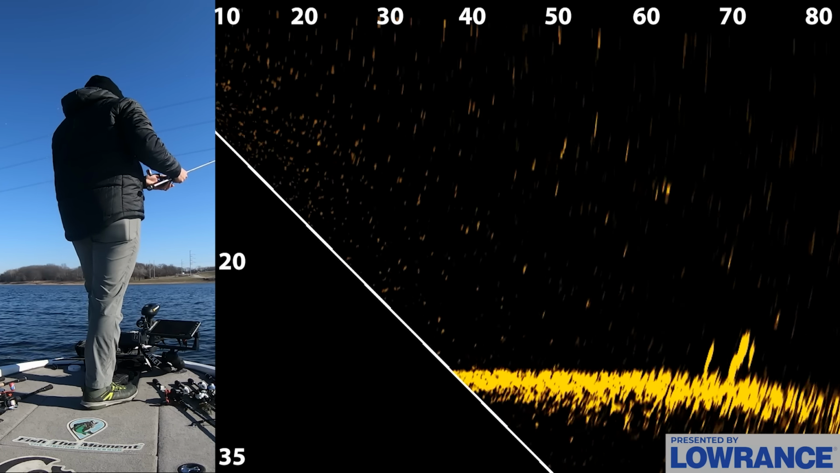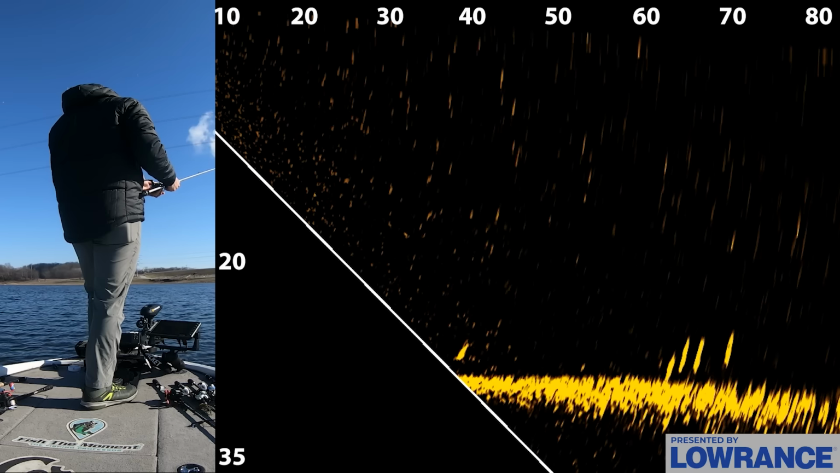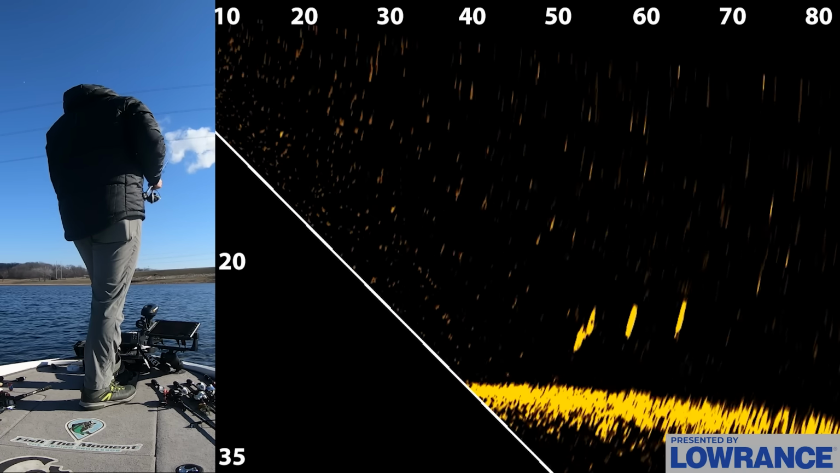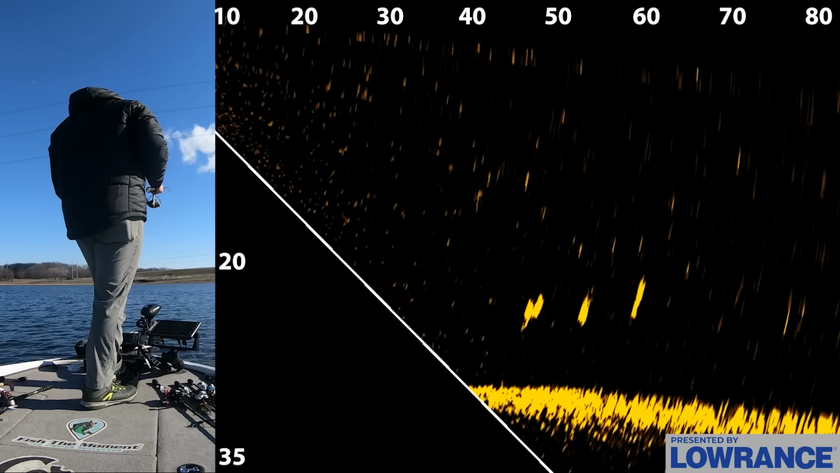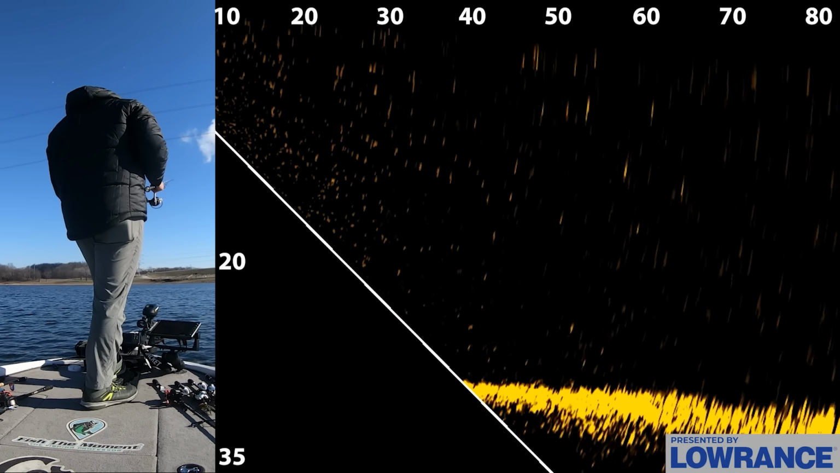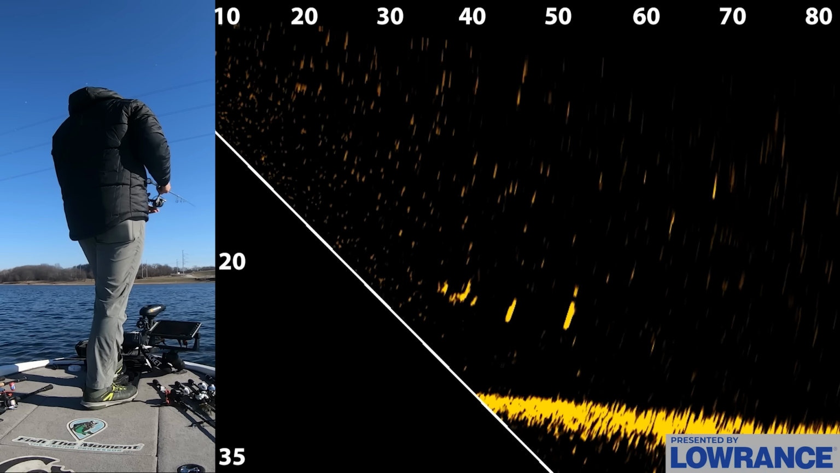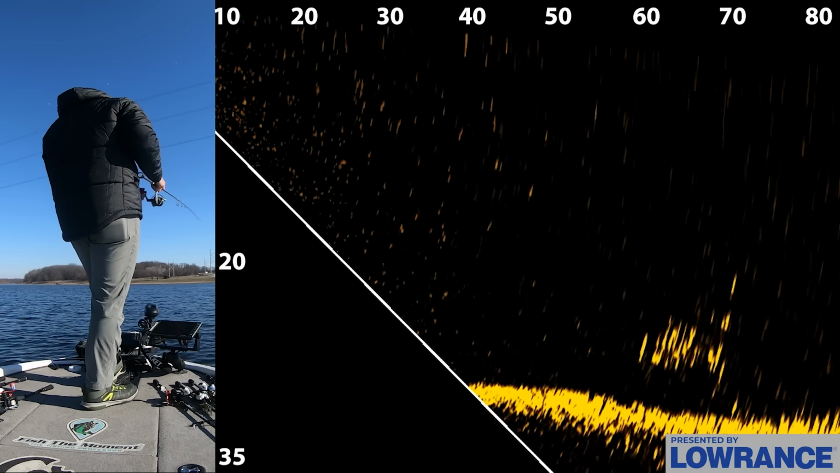You can see how many fish we found just by graphing with 2D and with downscan and taking a little bit of time to actually graph. We're around a lot of fish, and a lot of times it's just figuring out the right bait or figuring out the right retrieve. We're right in those fish right there, come on. Come on, fish. Nope, not interested in that.